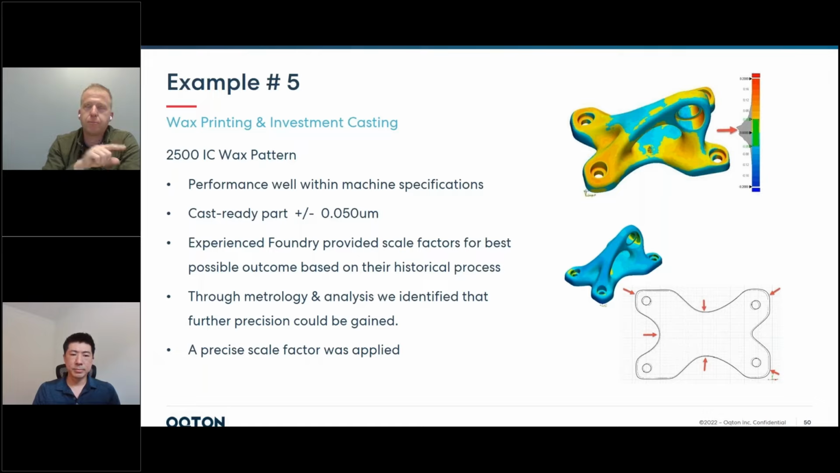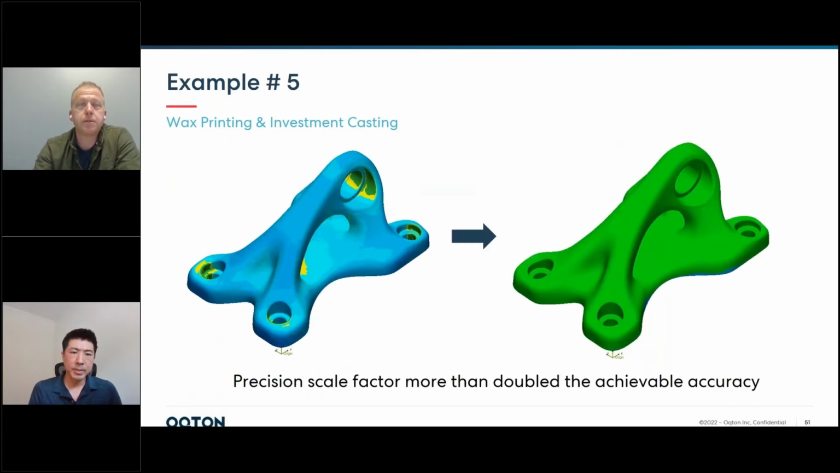So we can improve compensation through a second process just by scale, since casting is adding scale uncertainty. You can measure that scale uncertainty and then back compensate onto your printed pattern. And we're able to double the precision and accuracy of the casting process by doing just one measurement analysis, one measurement loop.